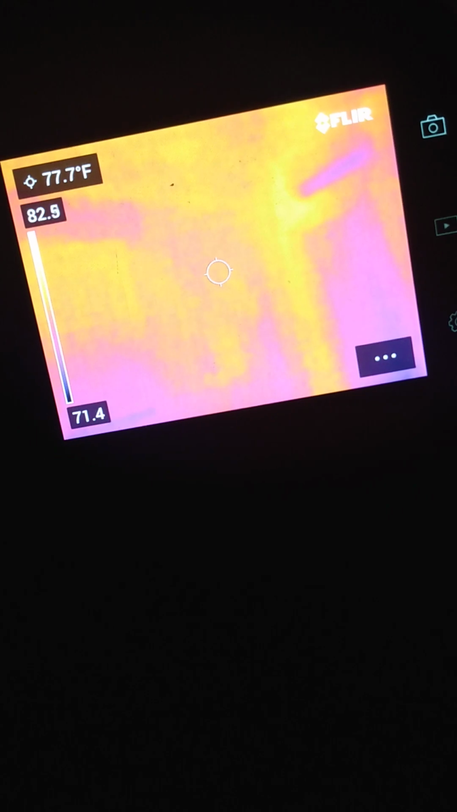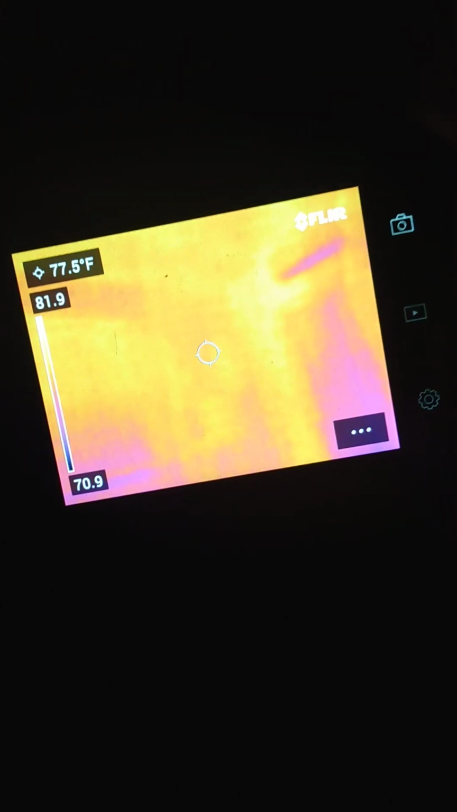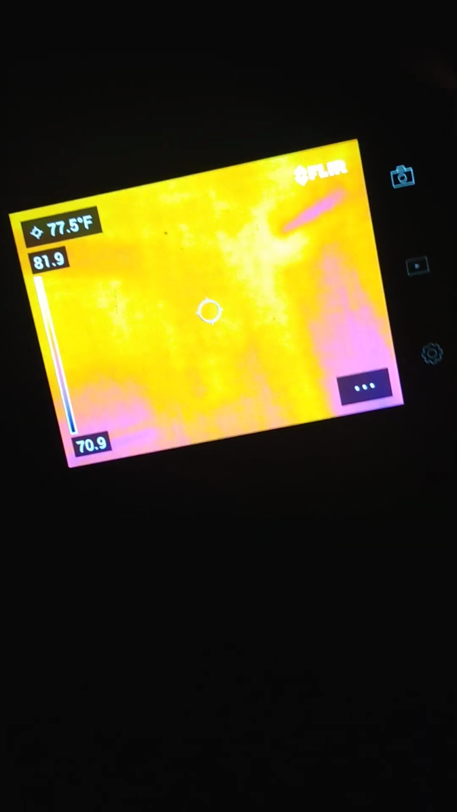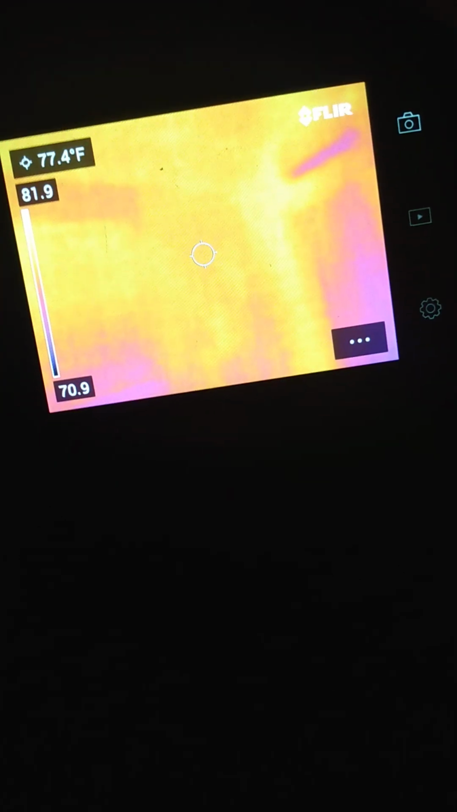So if there's any ghosts or spirits that want to draw energy out of the environment to create a cold spot, I'll tell you right where I'm pointing my C5 thermal camera. I'm pointing it at the northeast corner of the room. So it's up to you if you want to be seen on camera. This will be put on YouTube.